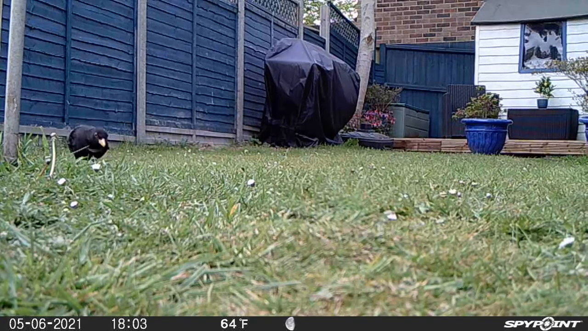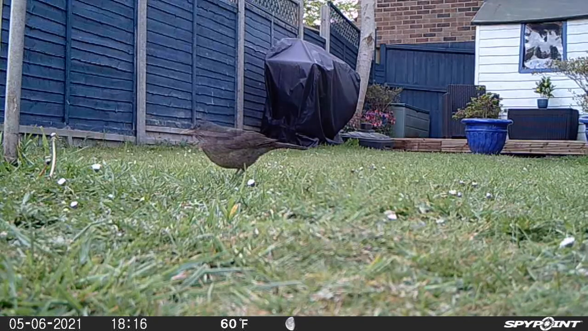Hello everyone, welcome to day 2 of experimenting with our camera in different spots around the garden, trying to find the best place to catch creatures through the night.